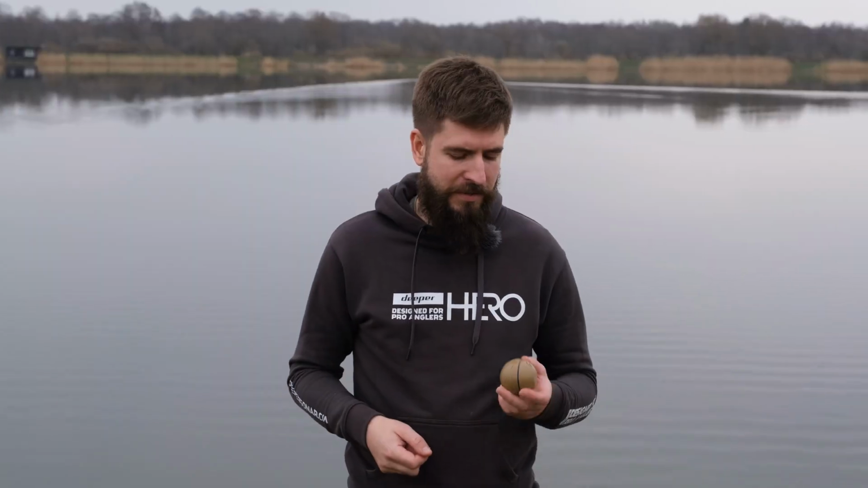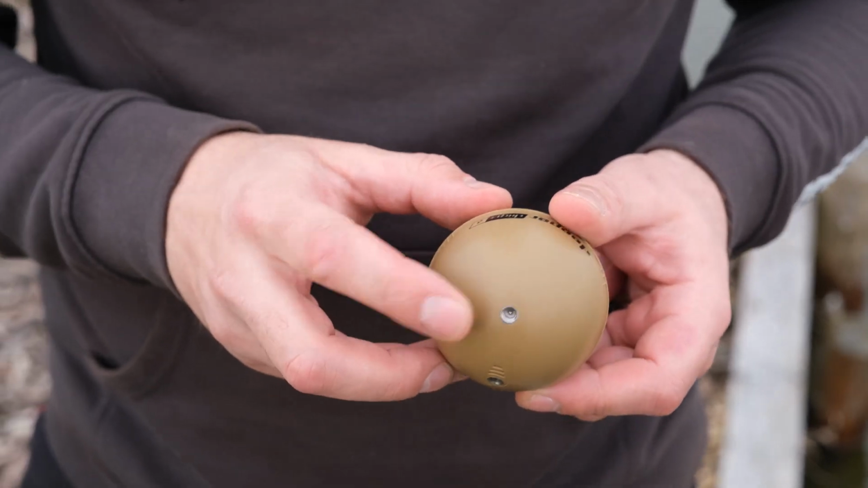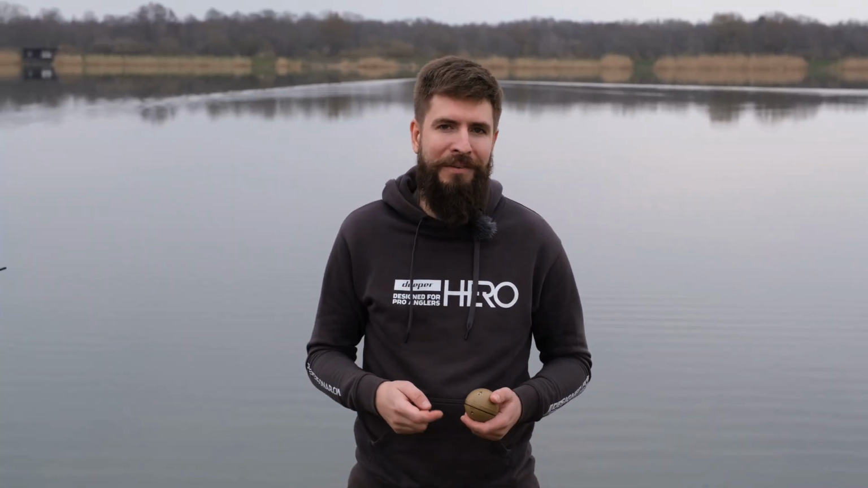So one of the most common mistakes when using Deeper sonar is using the wrong attachment point. As you've seen, Deeper sonar has 3 attachment points, one on the bottom, one in the middle, and one on top. When to use which? I'll show you right now.